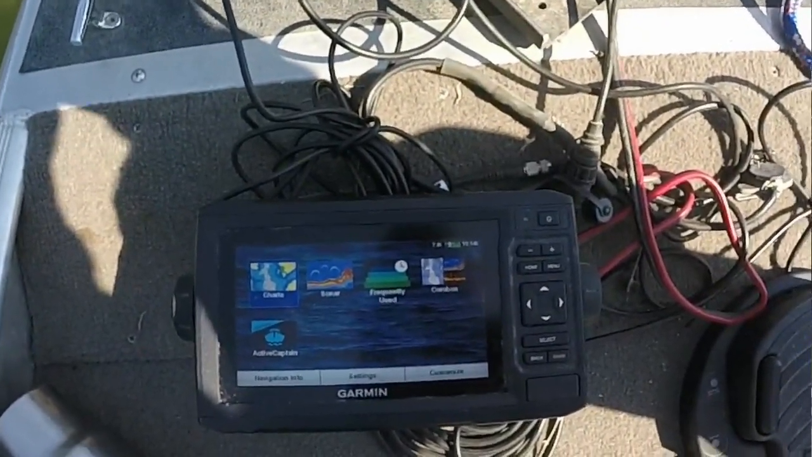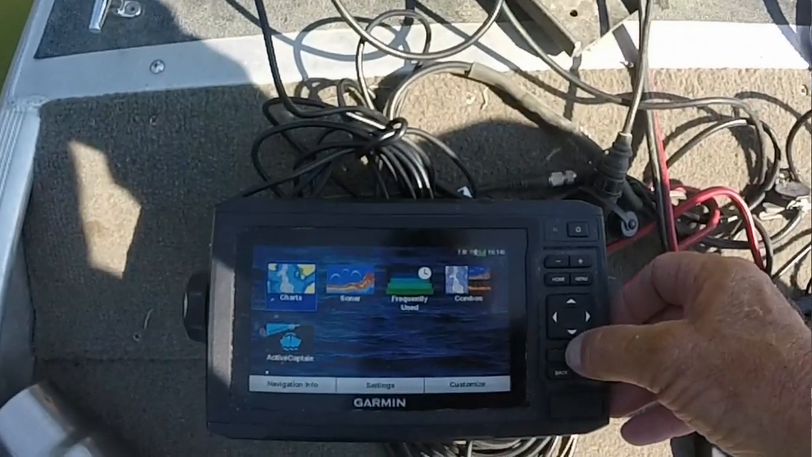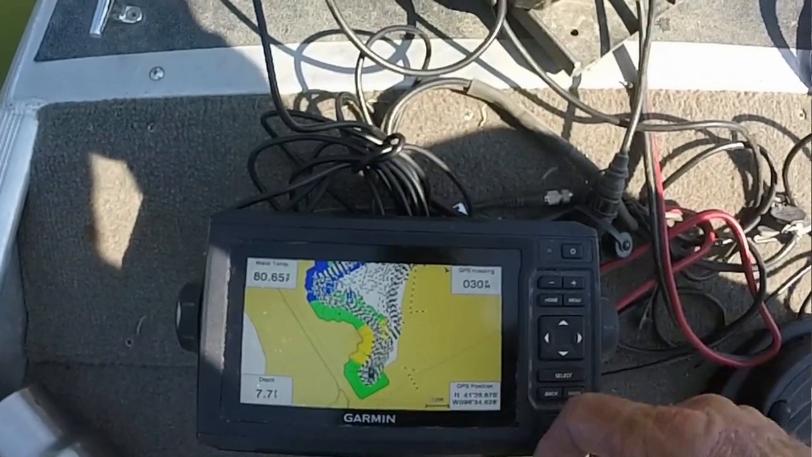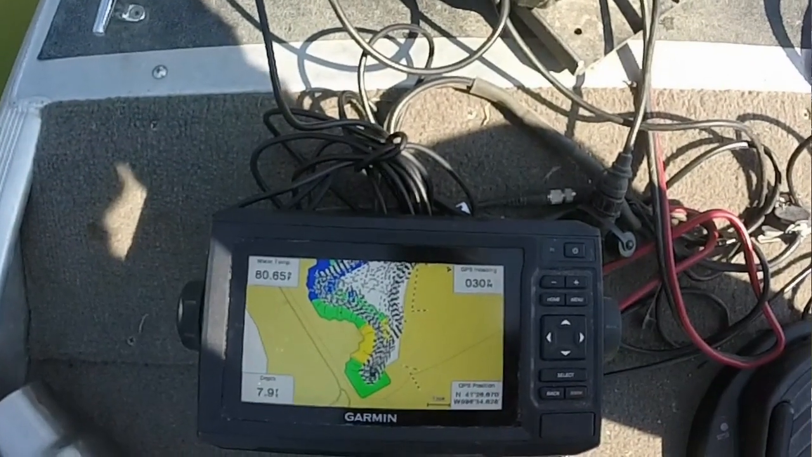Okay guys, we're going to start here at the home page. This is where you start out. You can see charts is highlighted. I'm going to select charts. Fishing charts is highlighted. I will select fishing charts. Now you can see some of it's already colored in. That's because I've been making maps while I've been fishing this morning.